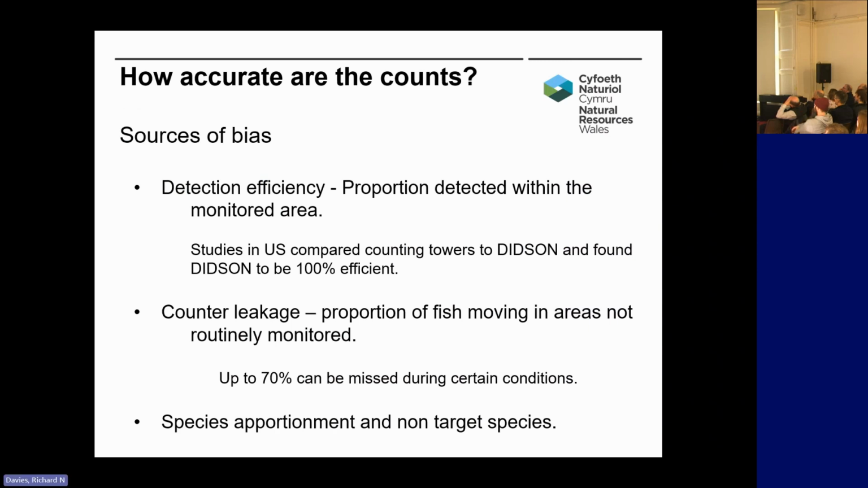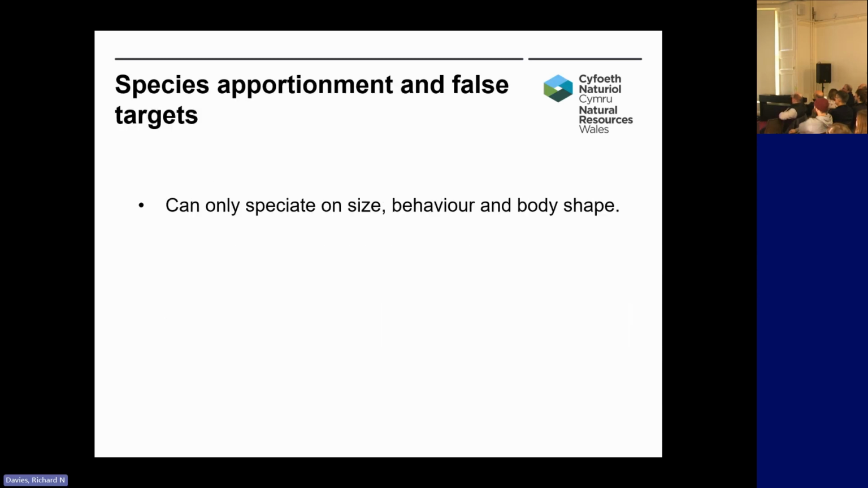So the next thing I'd like to consider is species apportionment, which people have already mentioned today. Obviously, if we're counting fish that we don't want to be counting, then we can cause quite a big overcount. So how have we dealt with this on the Teifi? With ARIS, we can only speciate on size, behaviour and body shape. So we can't differentiate a salmon from a sea trout, for instance, using the ARIS images. But non-fish events, otters, birds, debris and things like that, we're okay with. We can usually say from the basic shape or other things about the behaviour.